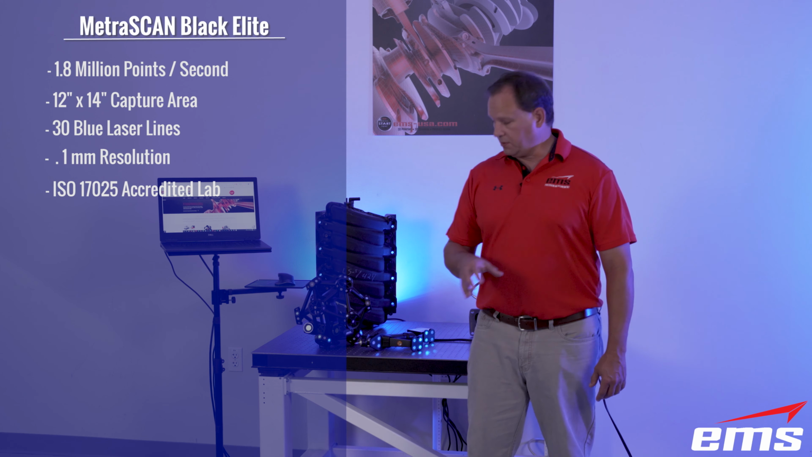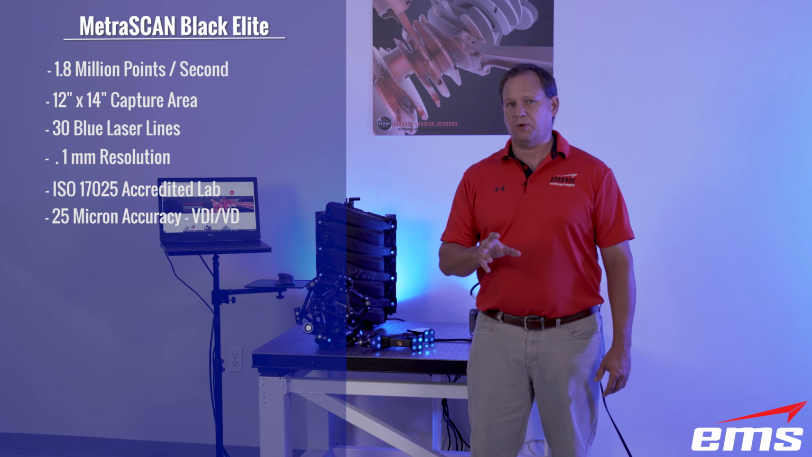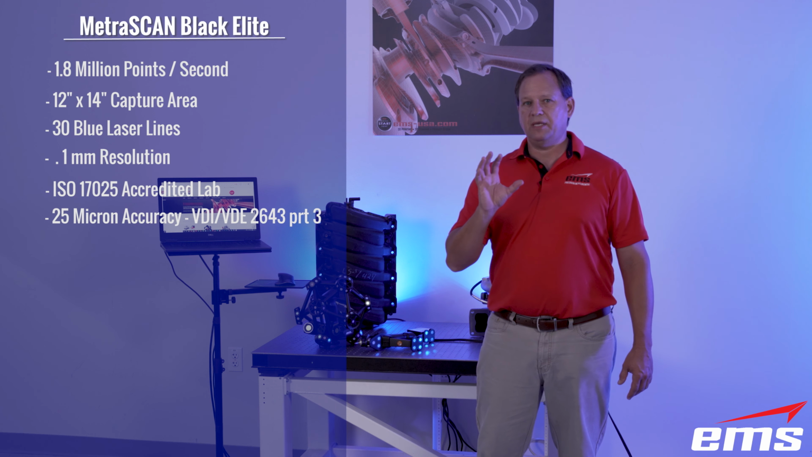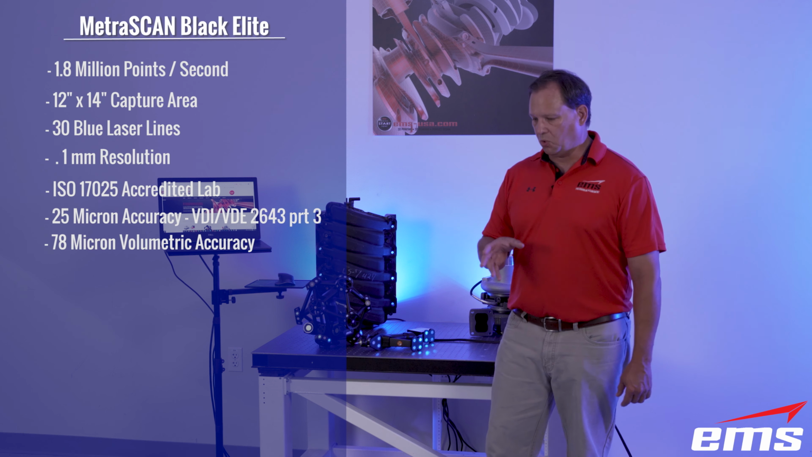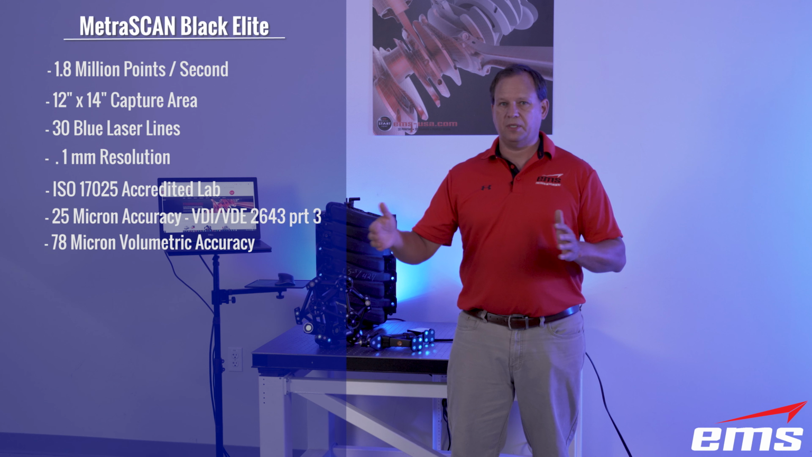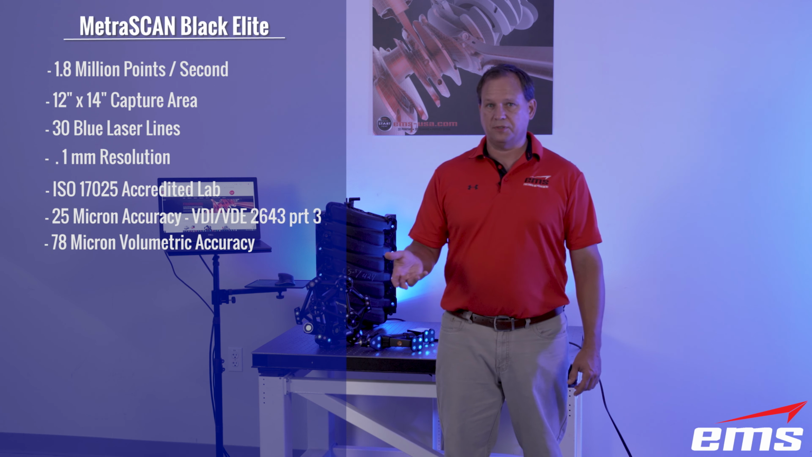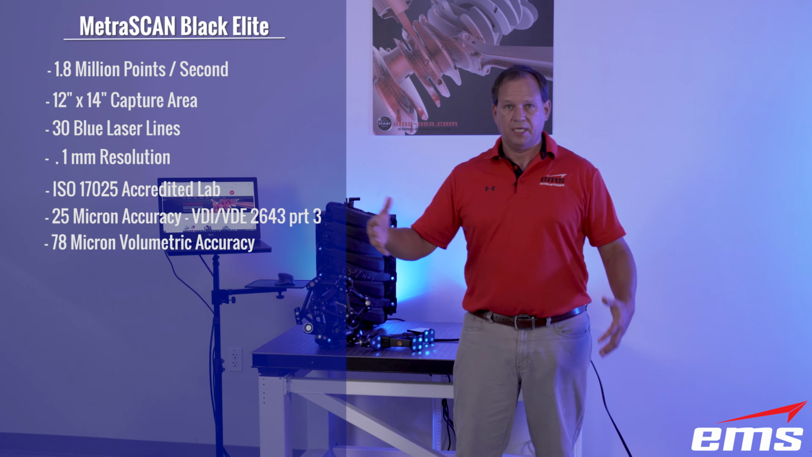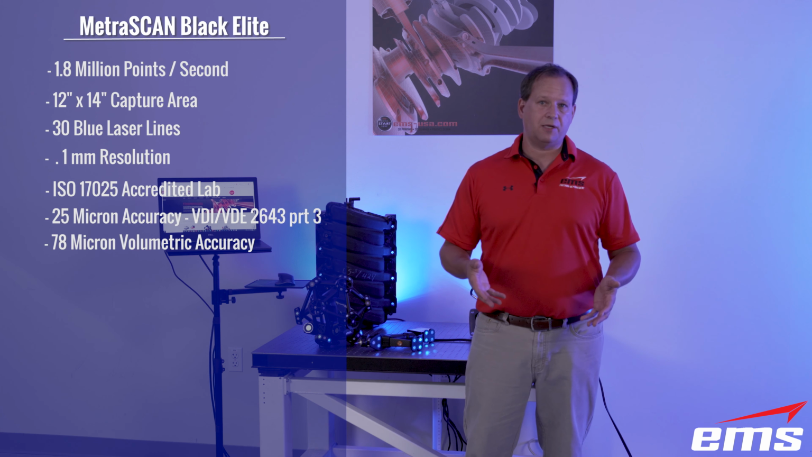Within that standard, the new MetraSCAN system is accurate within 25 microns. So that's the accuracy in a local area. And the volumetric accuracy is 78 microns. Let me explain that a little more. Given a 2, 3, or 4 foot range, you should expect about 25 microns, or about a thousandth of an inch. And in the whole volume of the C-track, which is 16 meters that it can see, everything should be within 78 microns, or 3 thousandths of an inch.